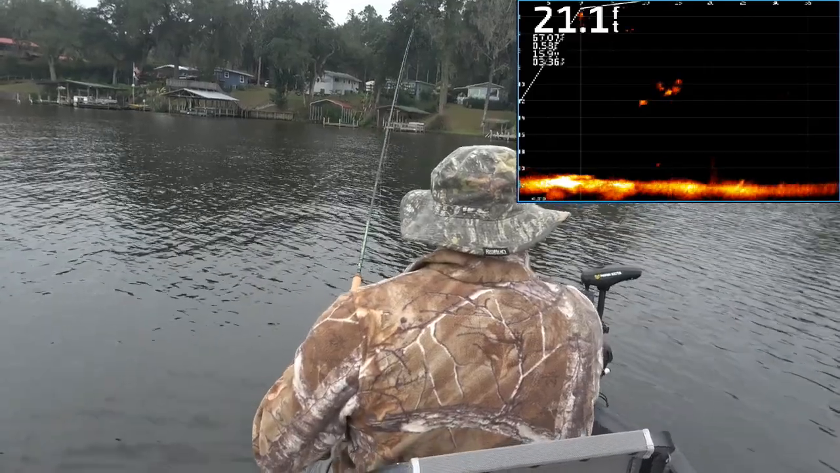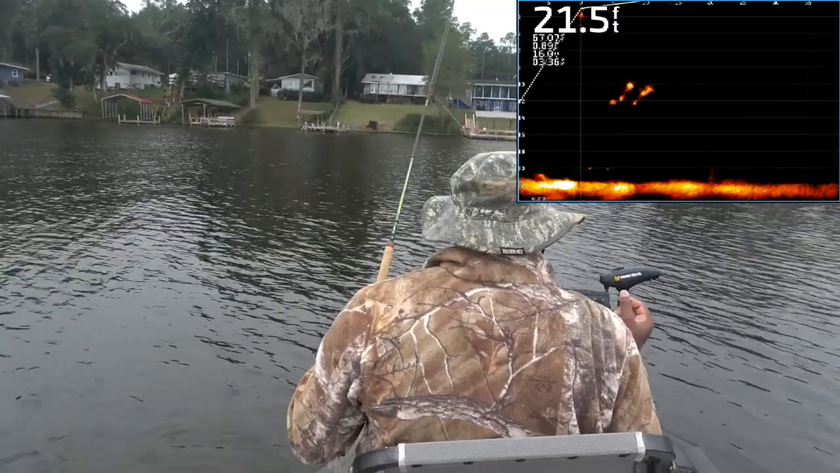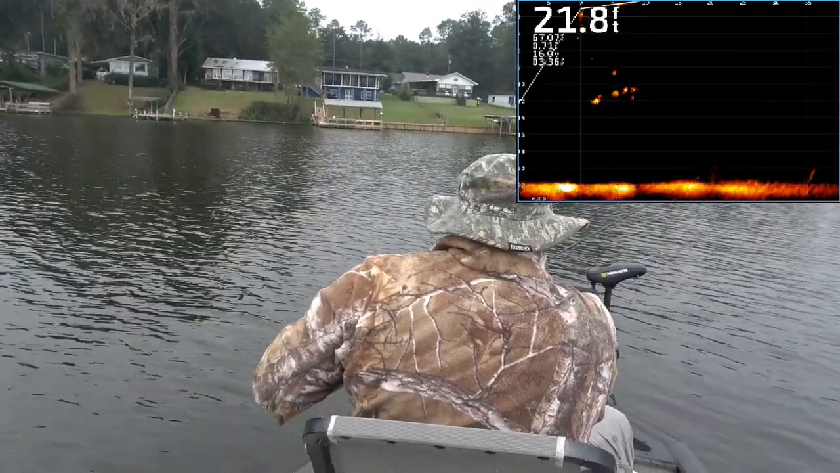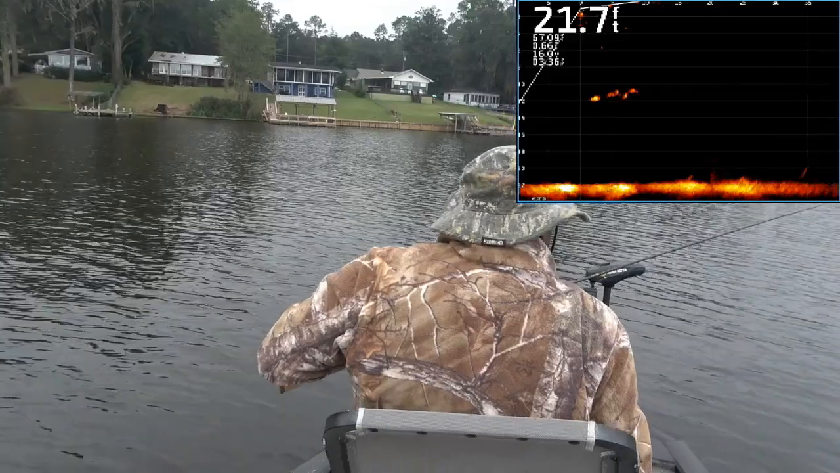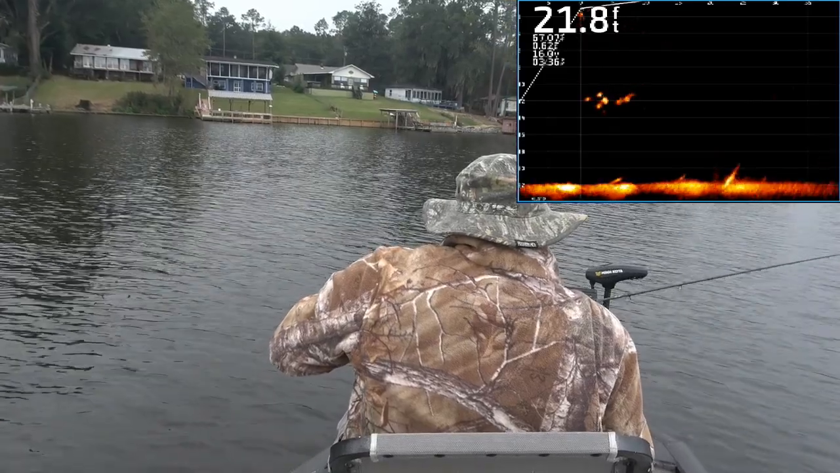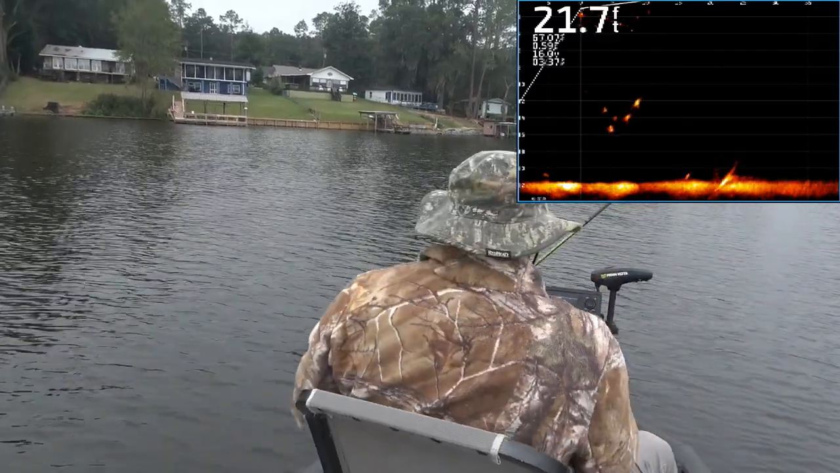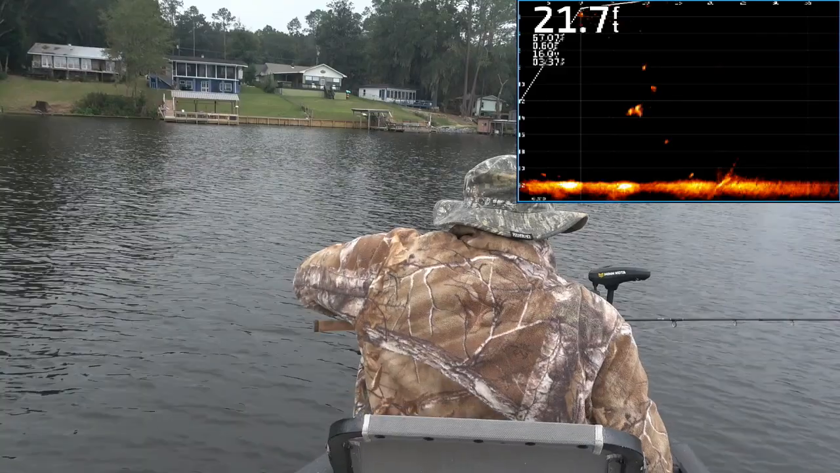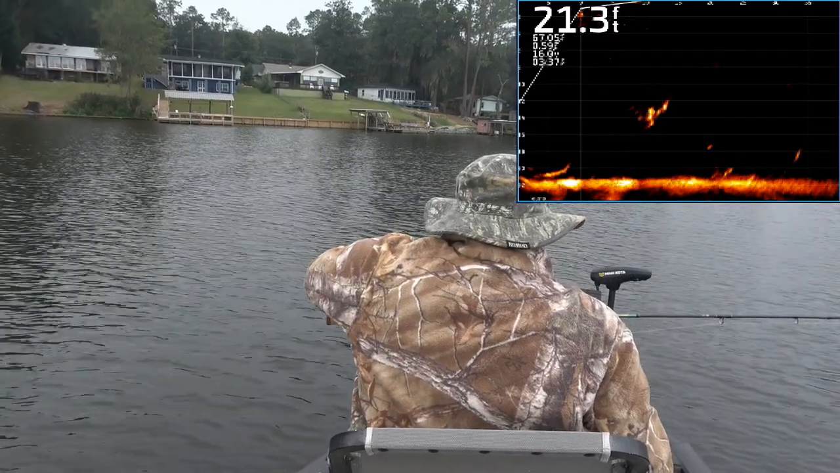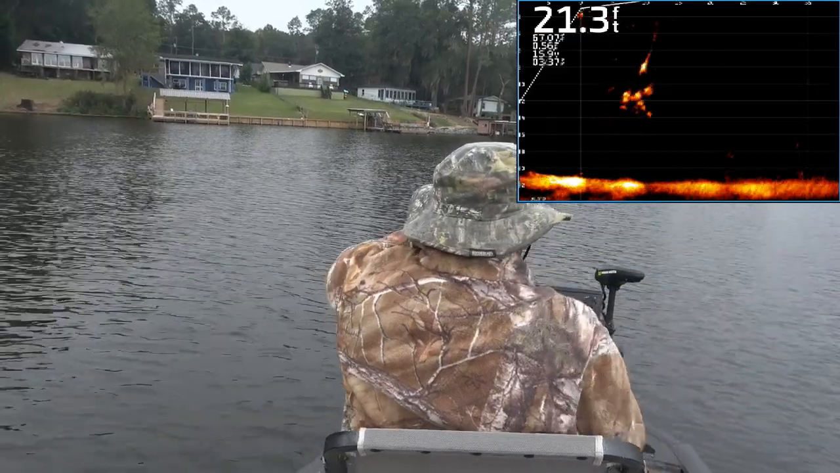There we go. They're right out here about 10 feet. And I'm just going to run this school down. I mean, I'm going to bounty hunt them. You just got to bounty hunt these fish, folks. Right there. Right off the tip of the boat. Right there. Come on. There we go.